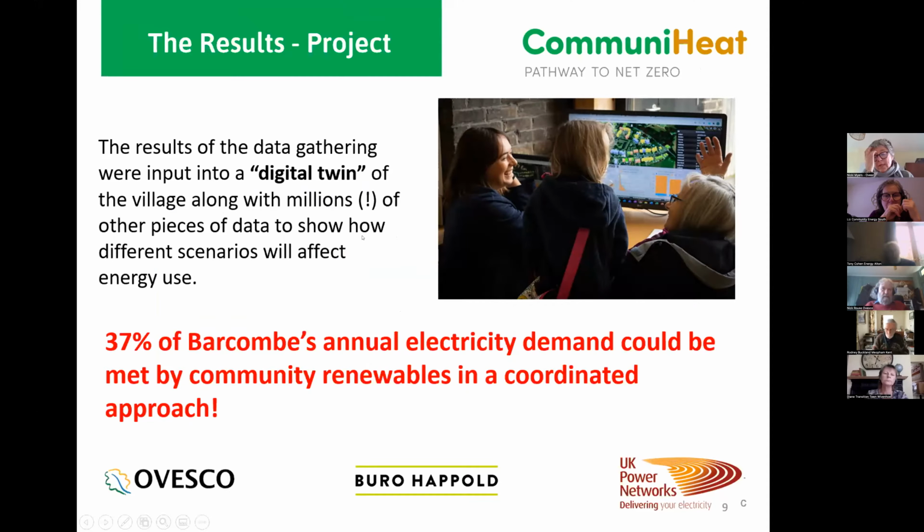So when we collected all the information up, Buro Happold created a digital twin of the village, and they put all this information in with millions of other pieces of data. I think it's something like 3 million pieces of data overall for the project. I'm not going to talk now about the overall results of these surveys for the houses, because we were looking at a bigger picture. All this went in to give a view of the village.